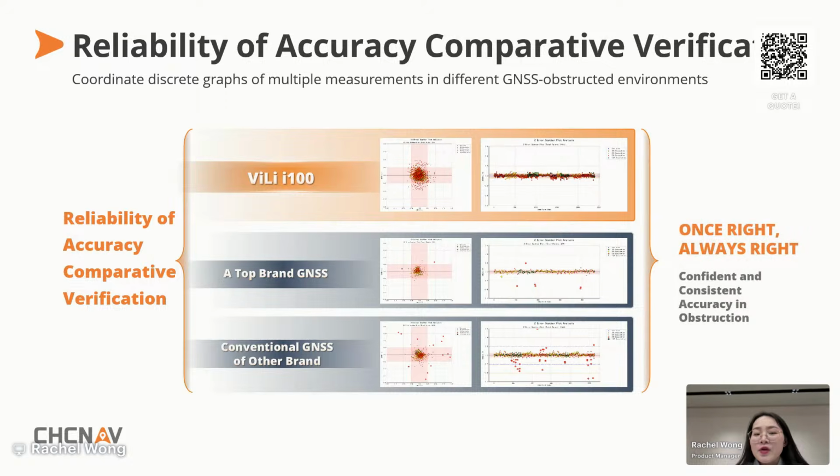On the screen, you can see repeated measurements at the same control point across different receivers, and in severe obstruction environments, ViLi i100 maintains tight, consistent results while others clearly scatter. So this is why we confidently say confident and consistent accuracy in obstruction. Once right, always right. ViLi i100 is built for the environments where conventional GNSS receivers struggle the most.